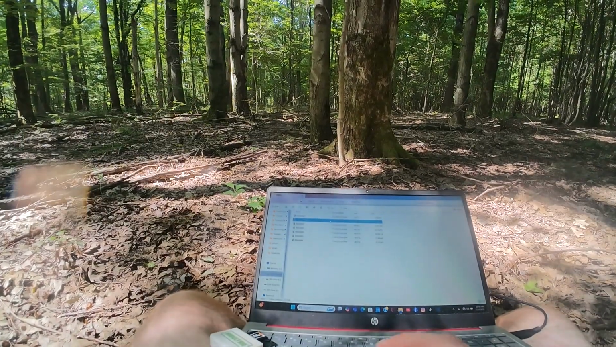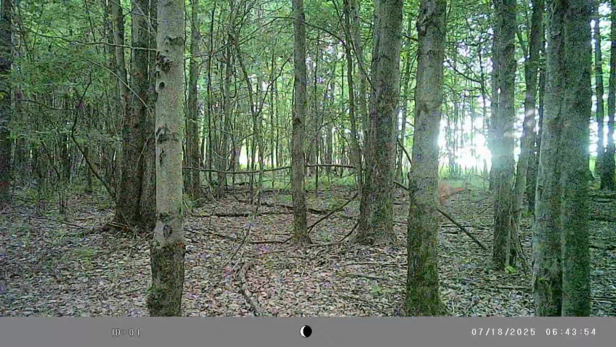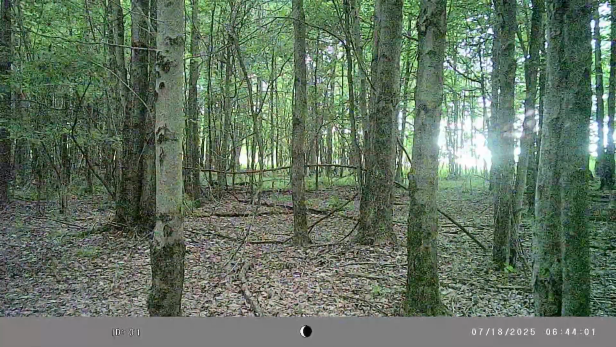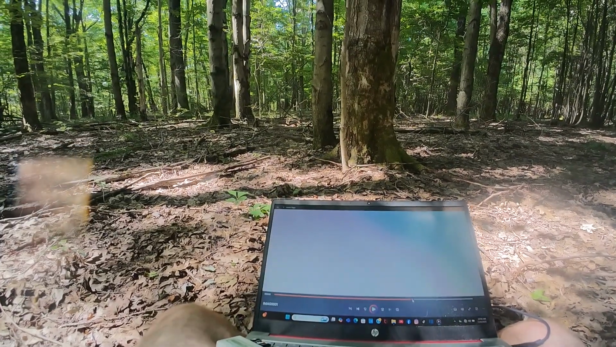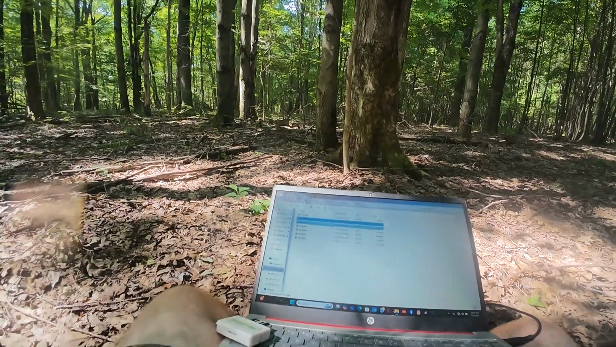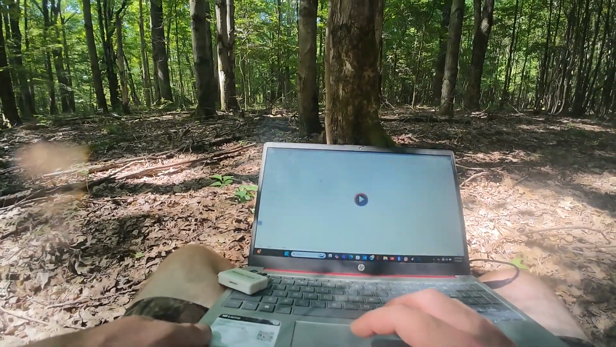2 days later. Another doe. Yeah, it looks like a doe. It's hard to say. The pixels are just not there. Hard to say. This was 12 hours later on the same day.